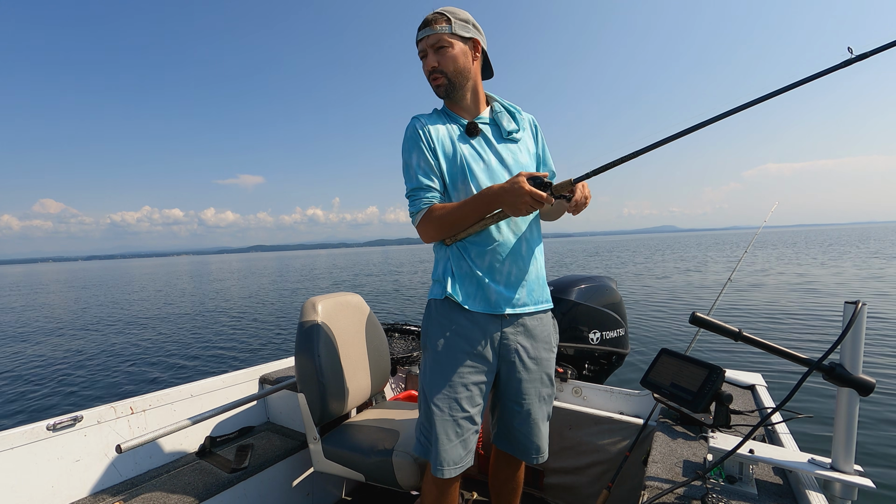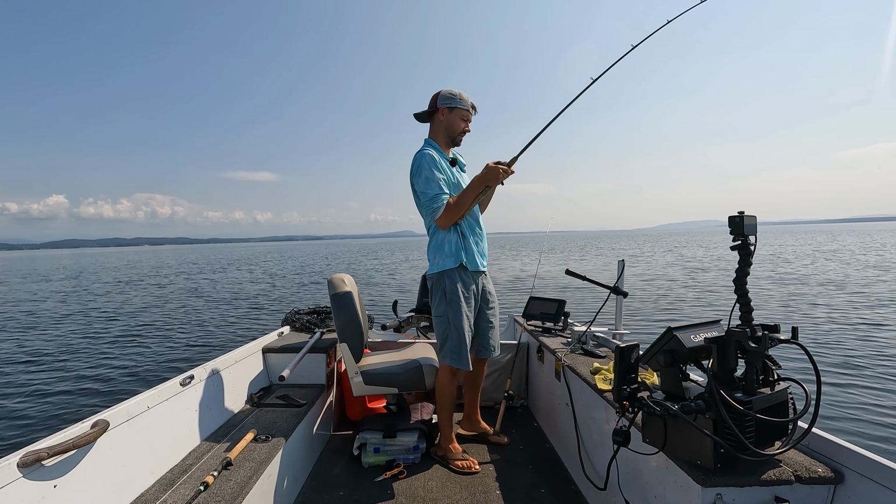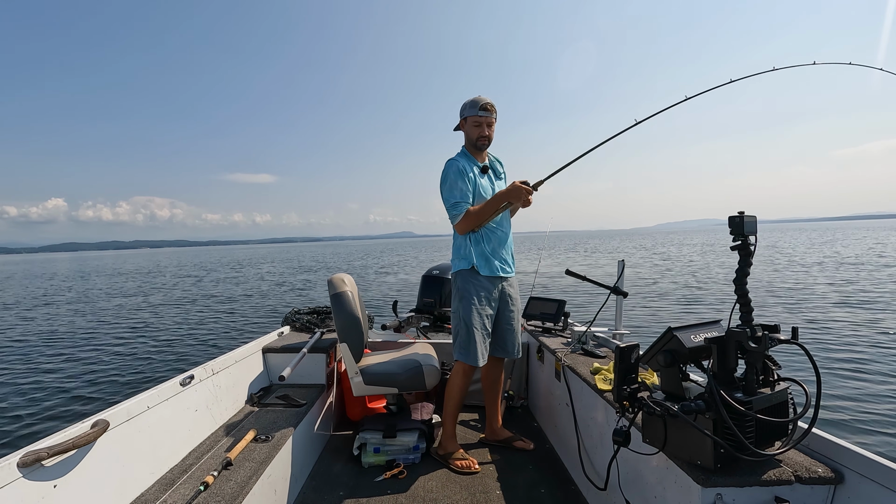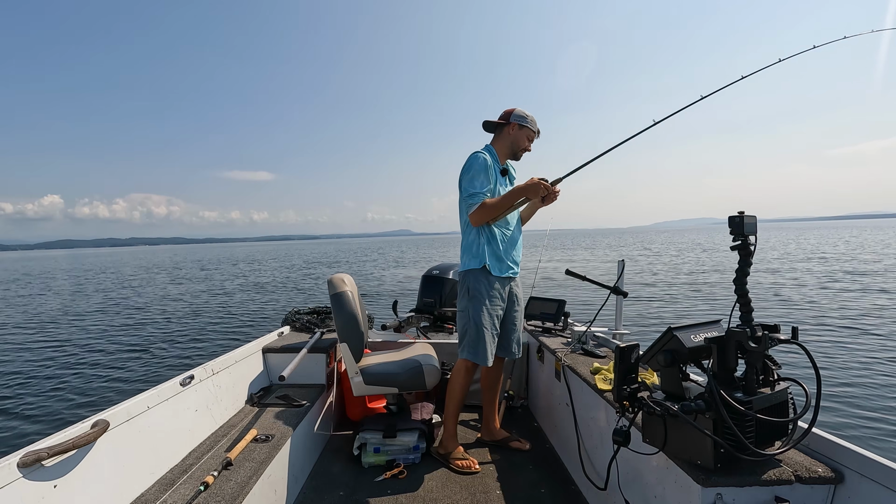This is a proven spot. I've fished here quite often. Ooh, he's freaking out. What are you doing, man? The fishing here is pretty good. Last time it wasn't, and this time it is.